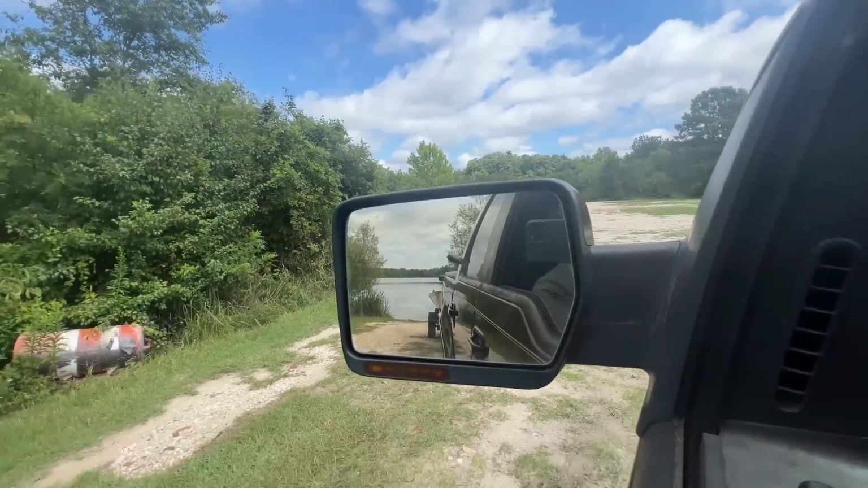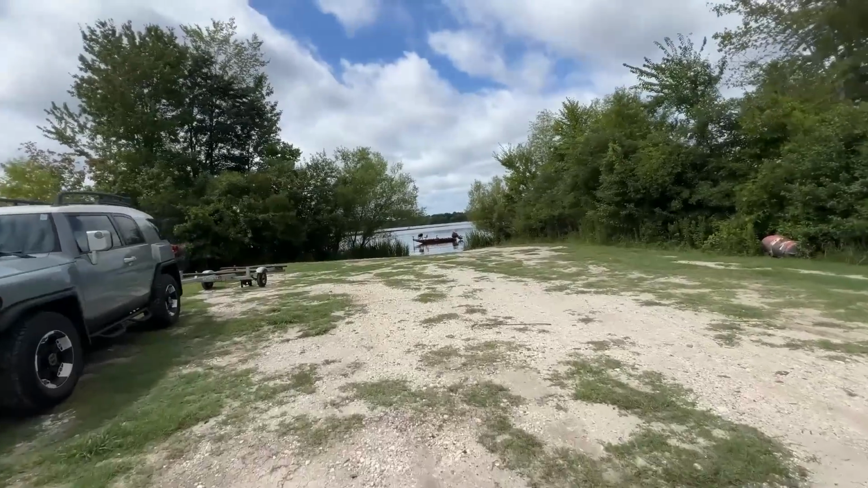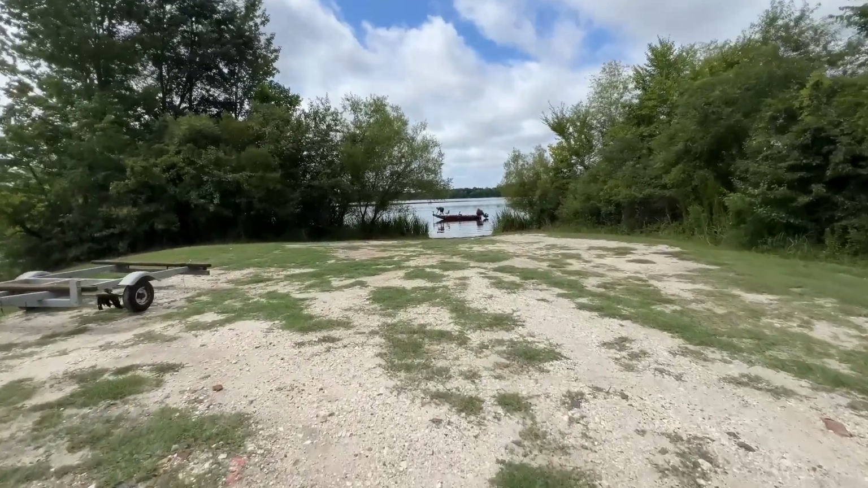Let's get this boat in the water. So just drive real fast and slam on the brakes, right? Yep. We got the boat in the water. Hopefully this goes off without a hitch.